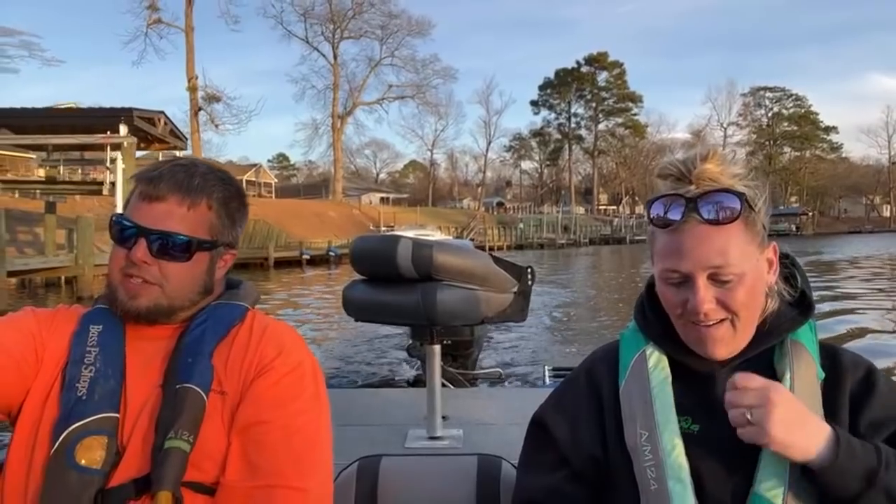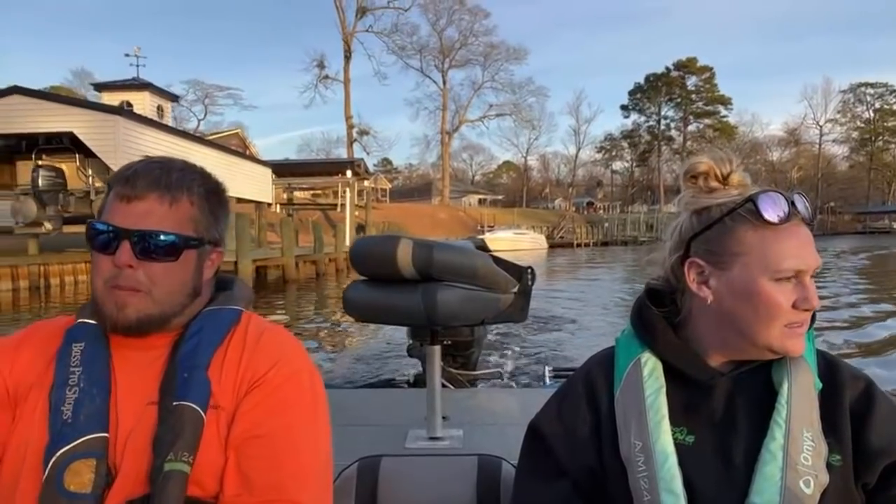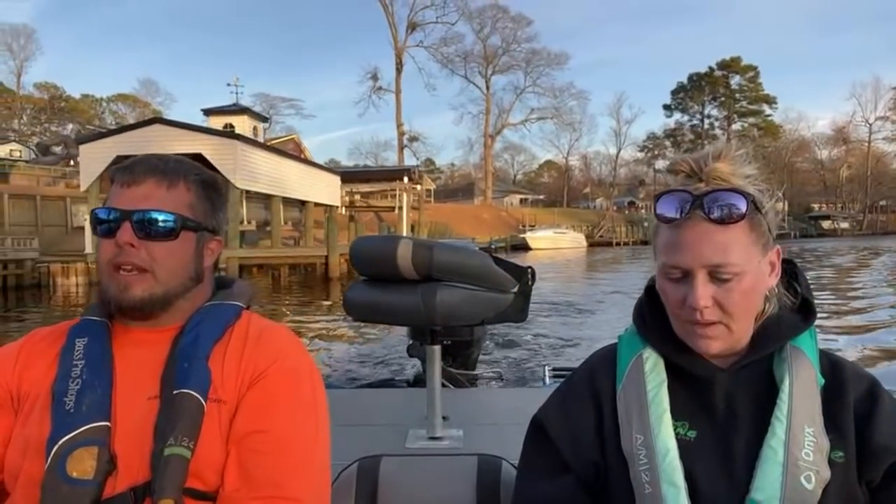Look at all those fish. Look at all those stripers. So there's this huge striper run going down through this river. Yeah. And there's so many people fishing today.